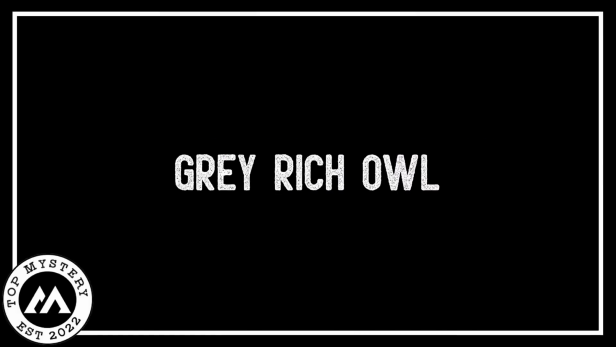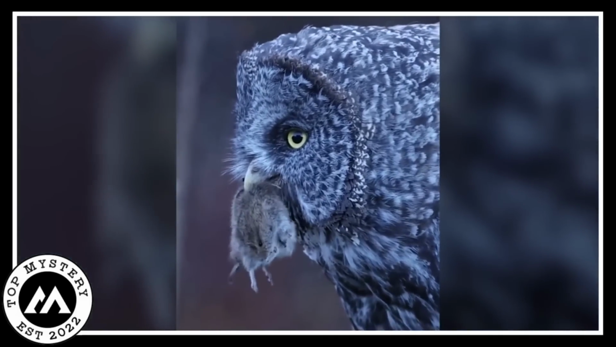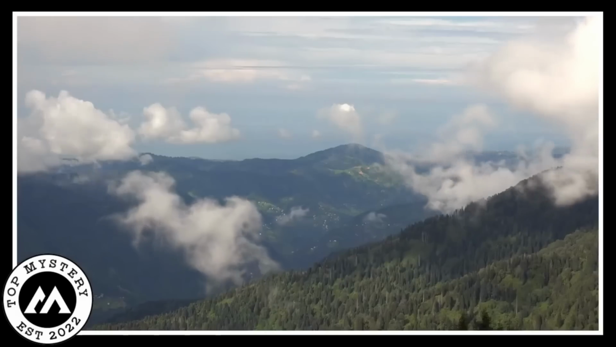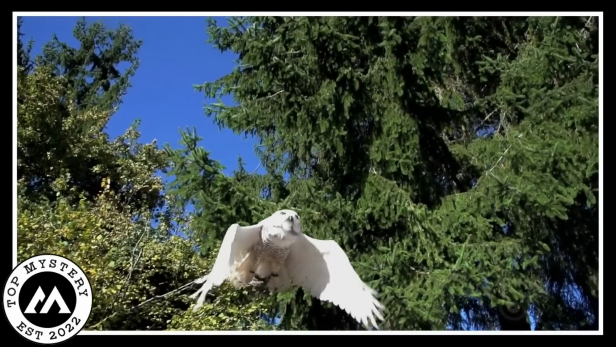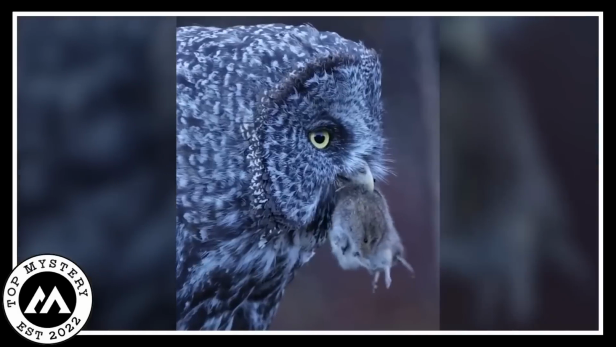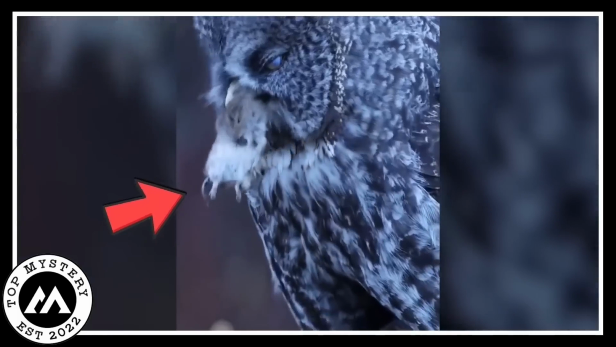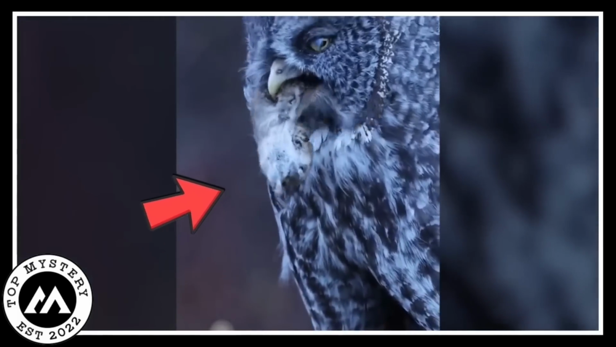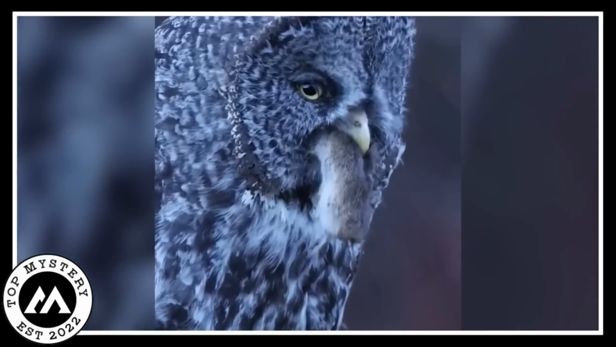Gray owl. In a quiet forest, a magical moment unfolded as a curious camera captured an extraordinary sight. The video reveals a wise gray owl, its feathers shimmering in the dappled sunlight, indulging in a meal. The owl, a skilled hunter, holds a small beast in its sharp beak, showcasing nature's raw and fascinating cycle.